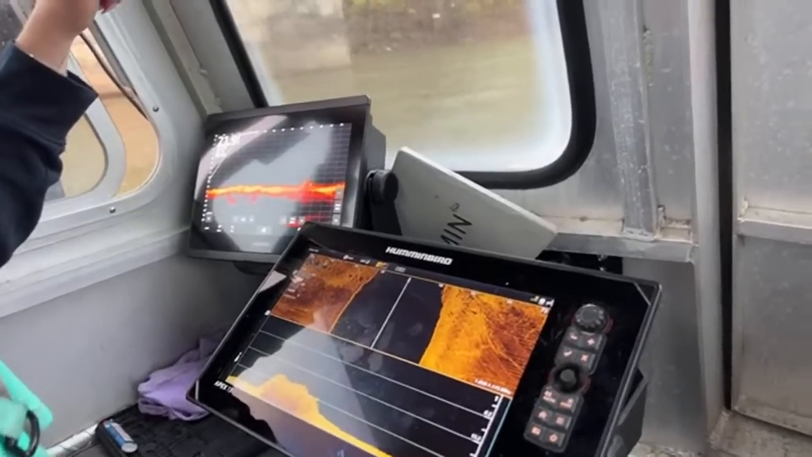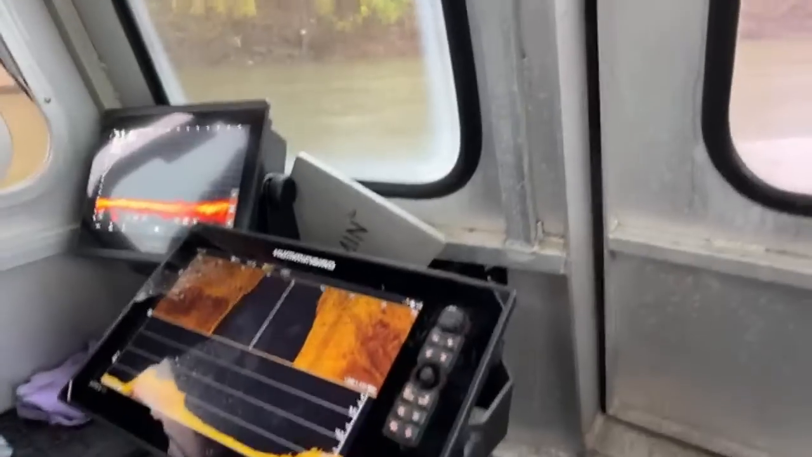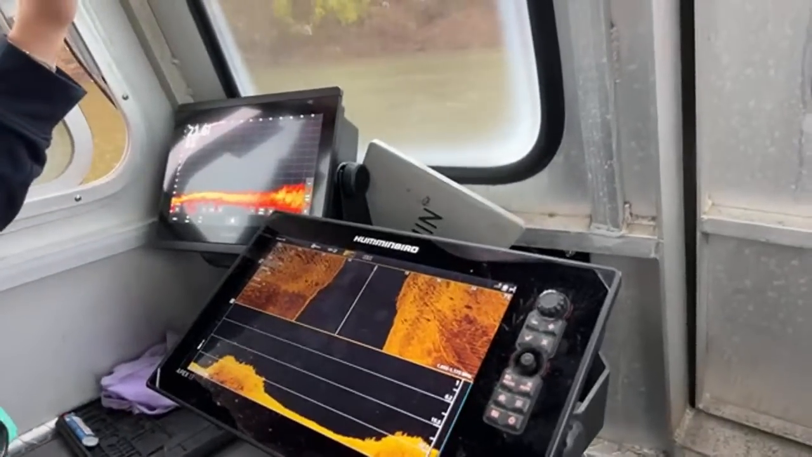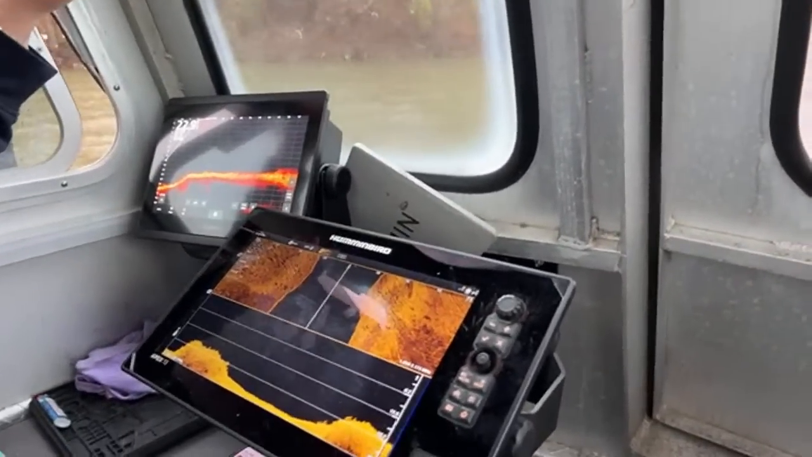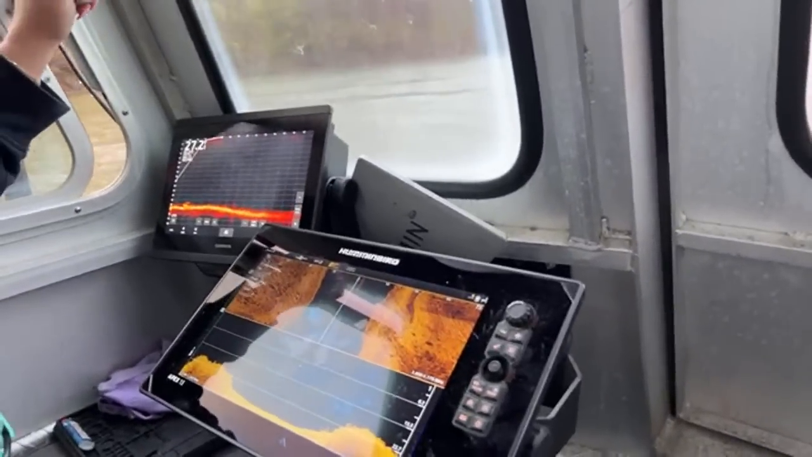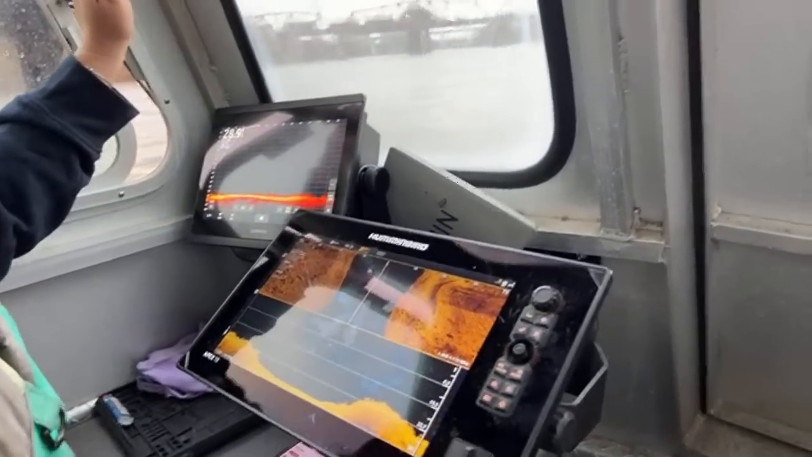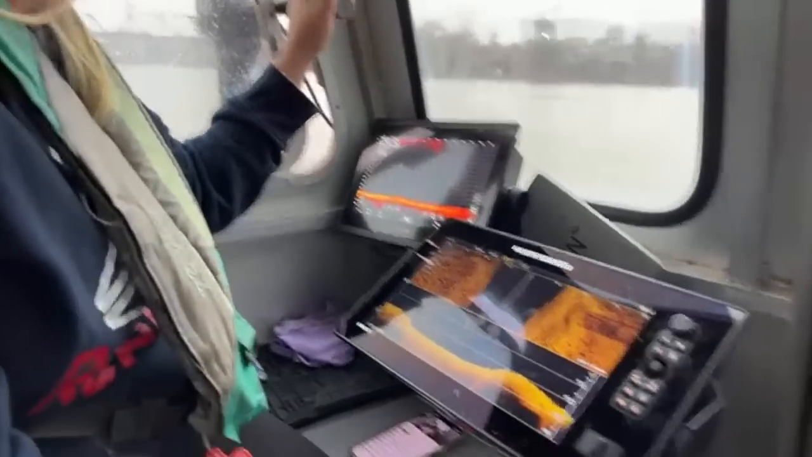This is a different angle, so turn it this way, see if I can get it to slow down. Kind of hard to do this while live streaming. That's under, right, it should be right there. Yeah, I can't keep this boat steady. Did you see it?